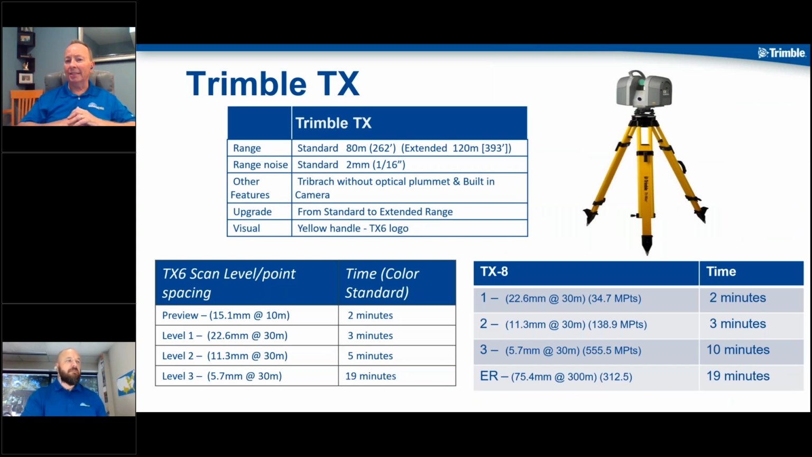But as we back up onto the TX series again, what we like to do is just kind of look at what we're offering with the TX series. The TX8, for instance, if you look down the bottom right corner there, you can see that a level 1 scan is going to get you about 34.7 million points in about a 2-minute time frame, okay? That, quite honestly, is probably going to be a lot of what our customers are going to need. There's probably no more than a level 1, maybe a level 2 scan. That's going to provide them the density and the points that they really need for what they're trying to accomplish. And so what you'll see there as well when you're reading this chart, 22.6 millimeters at 30 meters, that's the spacing. So we're talking about just under an inch spacing over 30 meters. That's what that density is, okay?